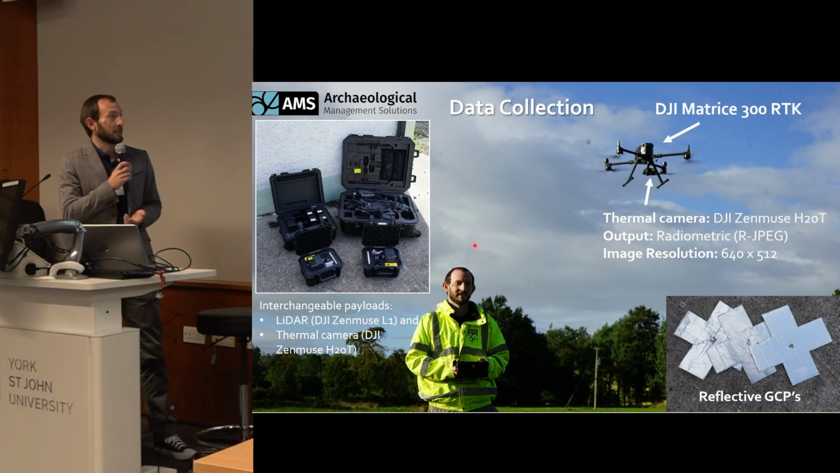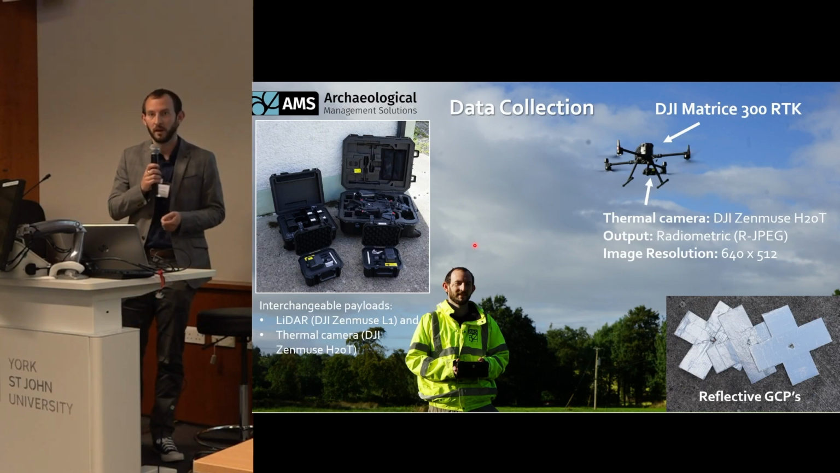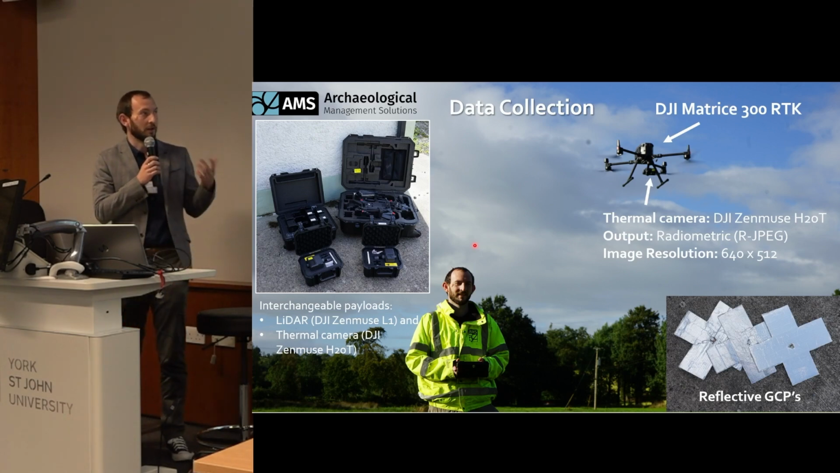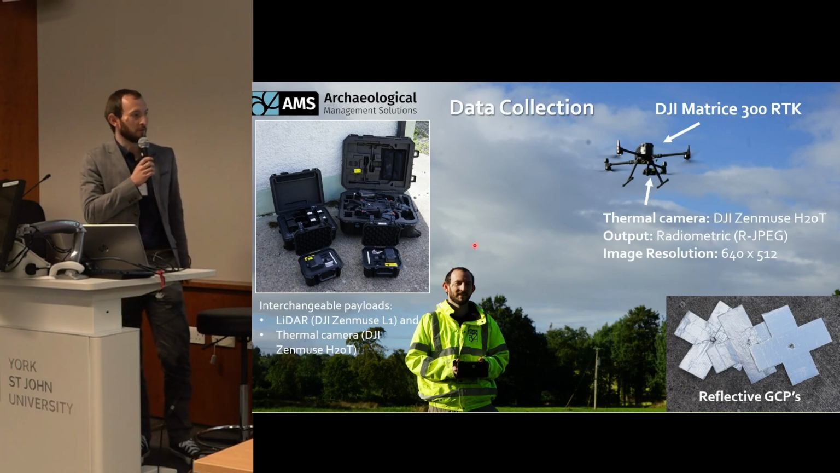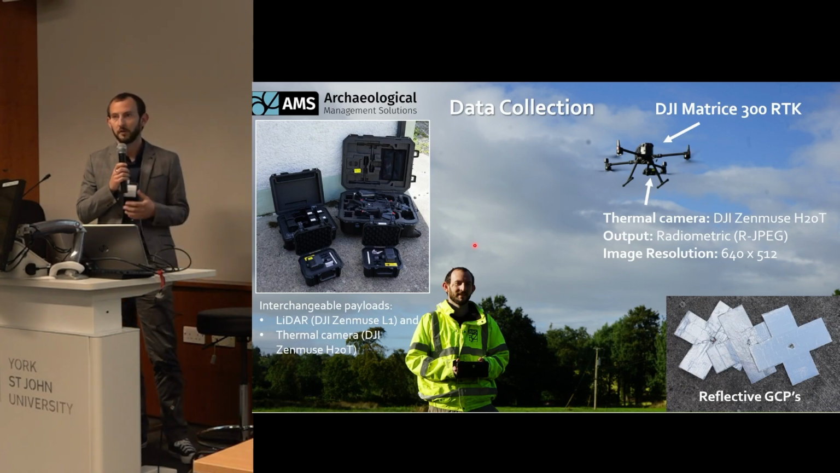So in this instance, we have the option of an orthography camera, which is the P1, a LiDAR sensor, which is the L1, and for the purposes of this, our main interest is the high-resolution thermal camera of the H20T. Then we also have some reflective ground control points. These are coated with aluminium tape just to increase their visibility in the thermal data and allow more accurate alignment.